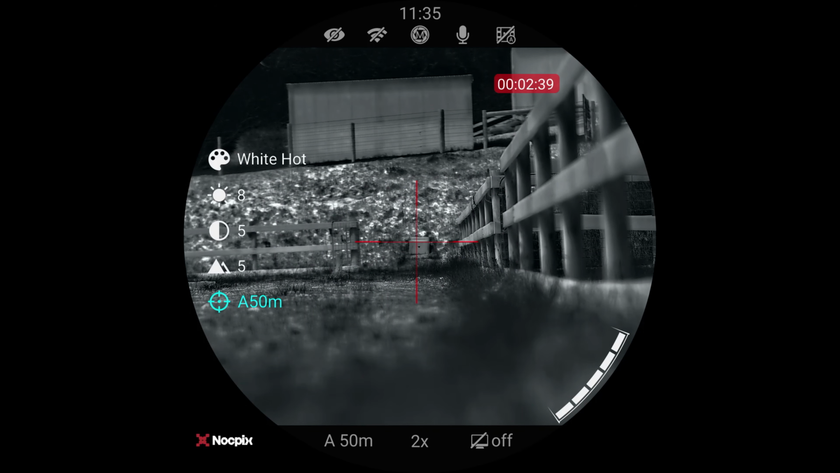And then we've got our distances. I've only got one profile in here at the moment, which is 50 meters. A is the profile name. So I can have multiple guns. This is gun A. I'm shooting my Blazer 223, and it's at 50 meters.